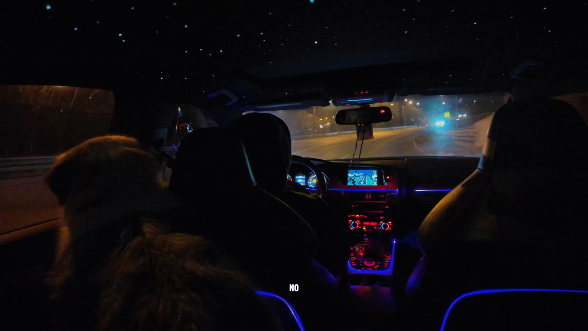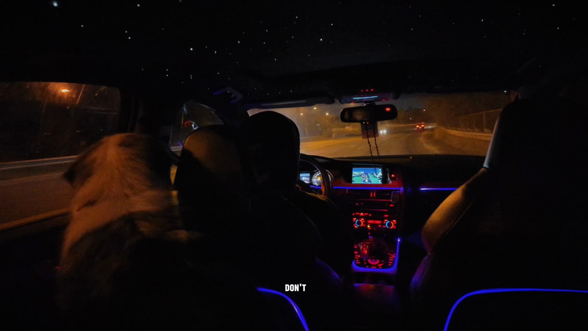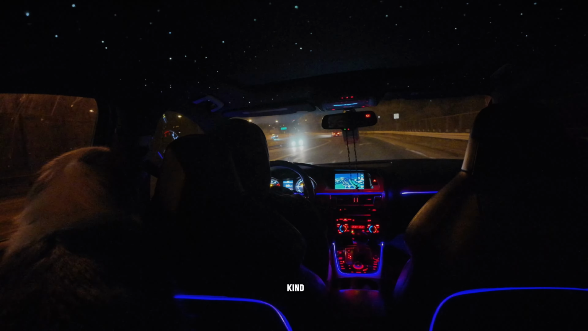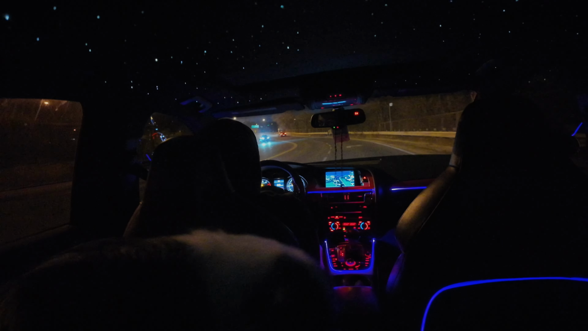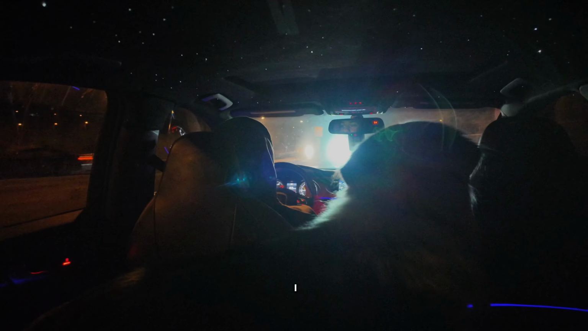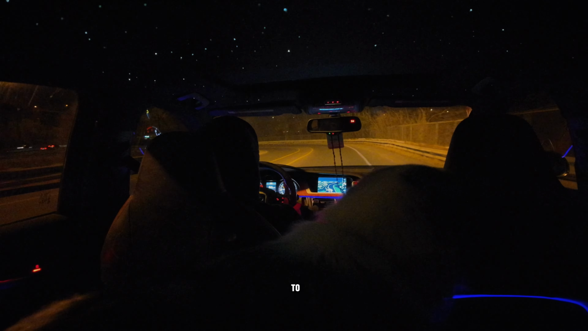But no, that's the nice part about it being kind of loud, is that I don't have to go fast to enjoy it. You can just drive and enjoy the sound of the car. And it's supercharged, so it's a lot of low-end torque, instant power, so I don't need to be in the high speeds to enjoy the car. I can just get to the high speeds quickly and then enjoy it like that.